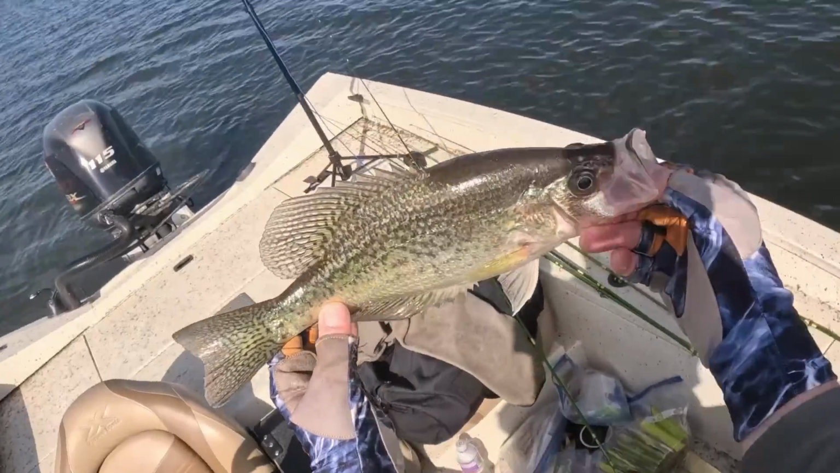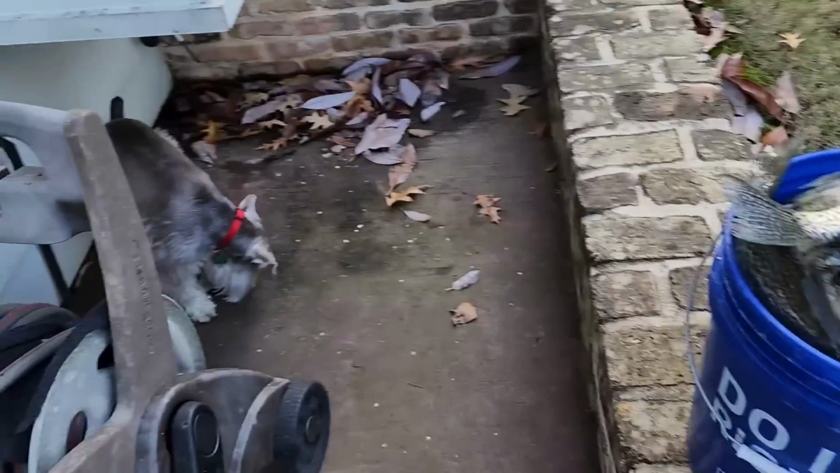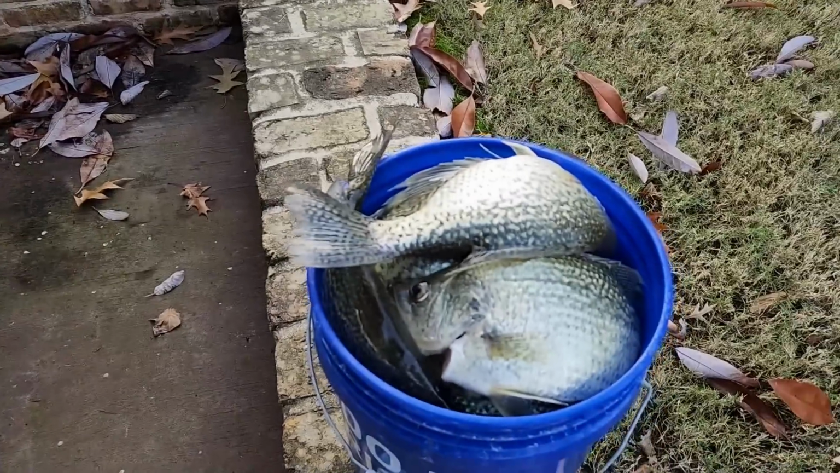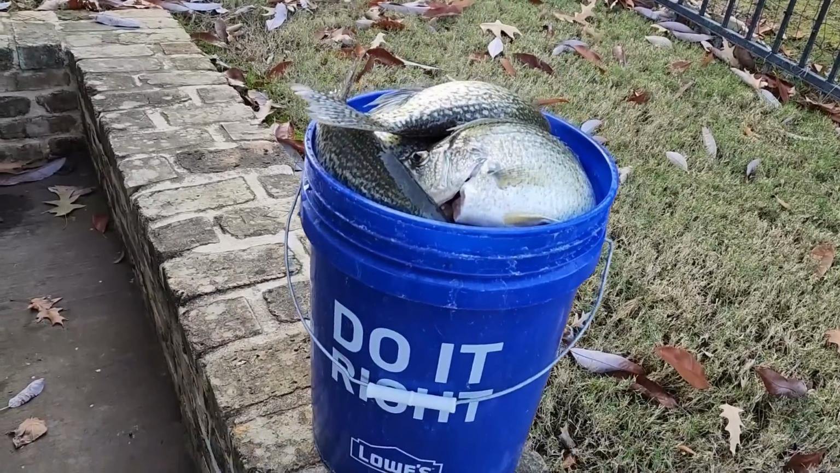Oh yeah, black crappie. Ended up keeping 25. That's a 5-gallon bucket, 25 crappie. That's what I'm talking about.